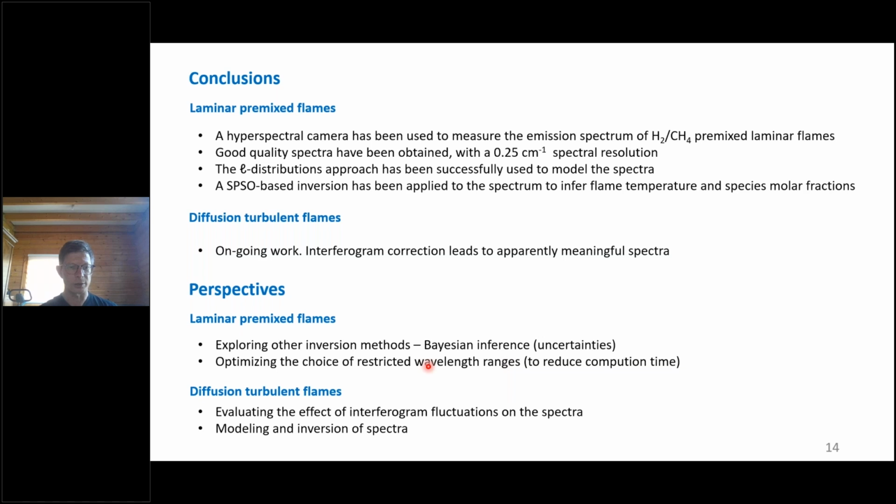And yes, concerning the diffusion turbulent flame, as I said, we have to evaluate the effect of the fluctuations of the interferogram on the spectra, and to model and invert these spectra. Thank you for listening.